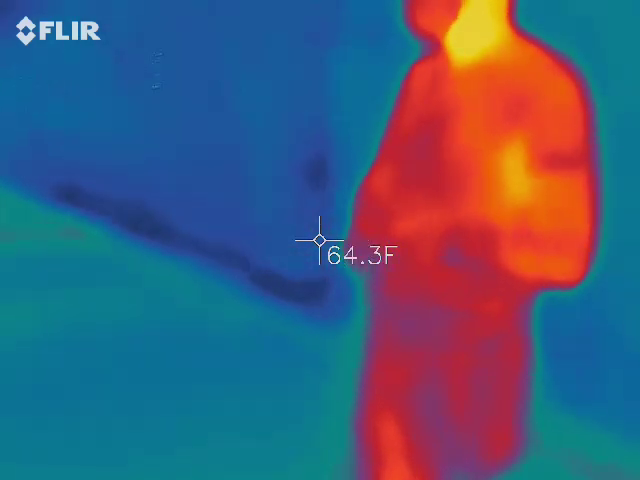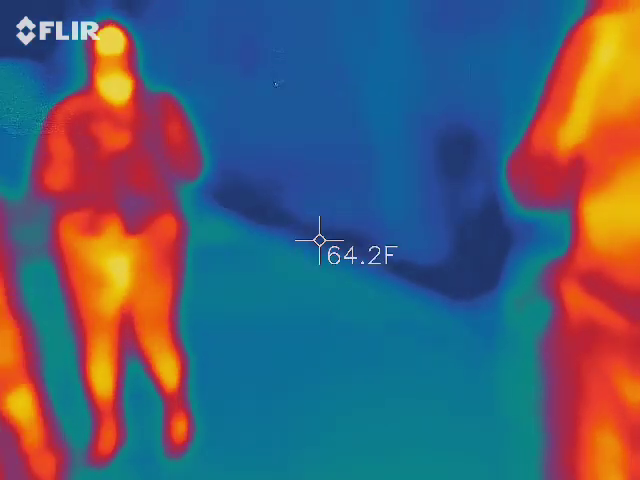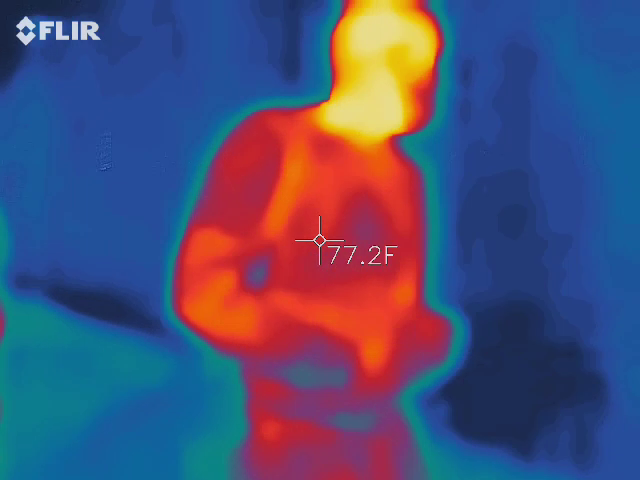Exactly. That level is okay. All right. Thermal imaging. So again, you're looking for those blue and black spots to move. You want to try to keep a person in view at all times. The reason I say that is because, let's get you a blank space.